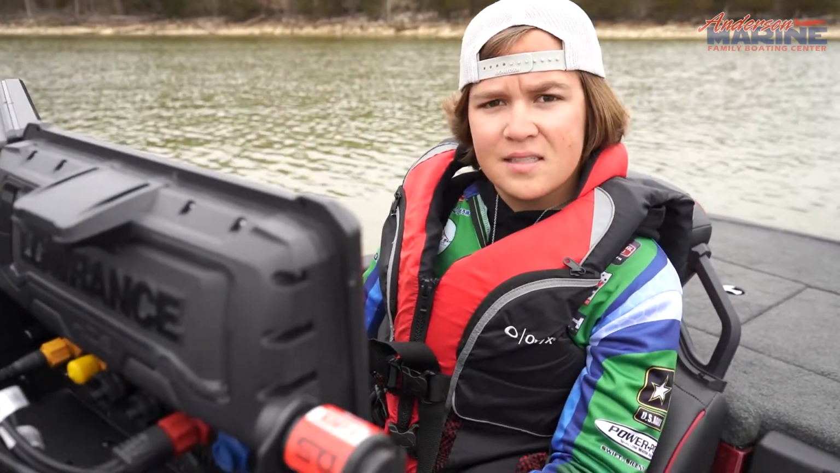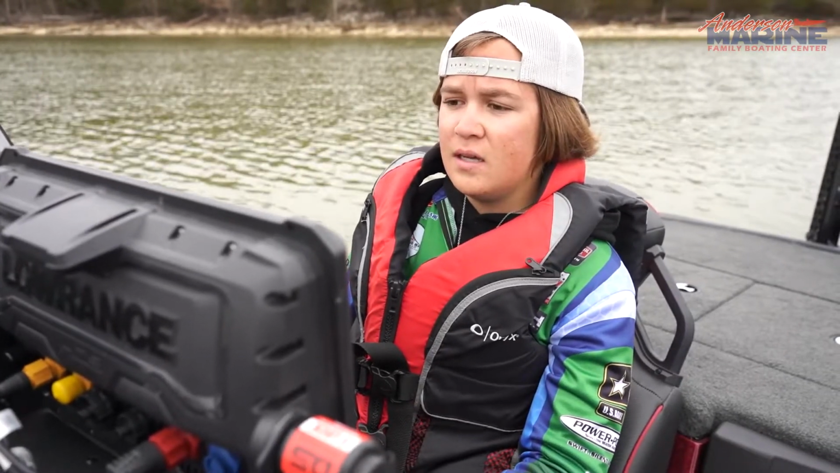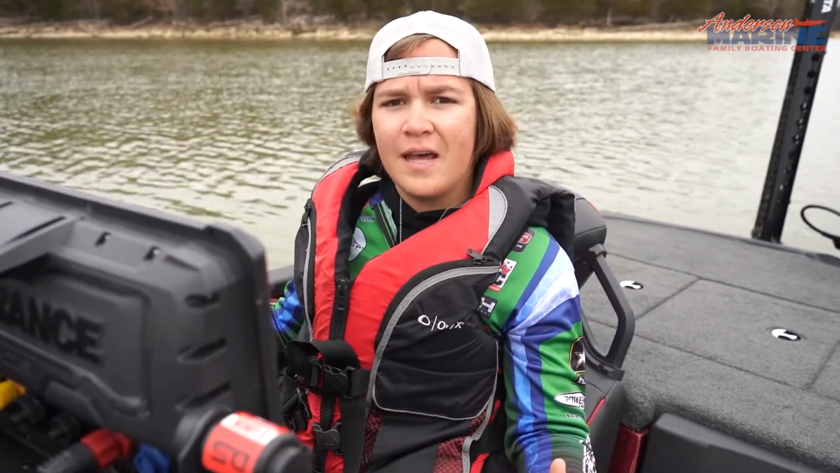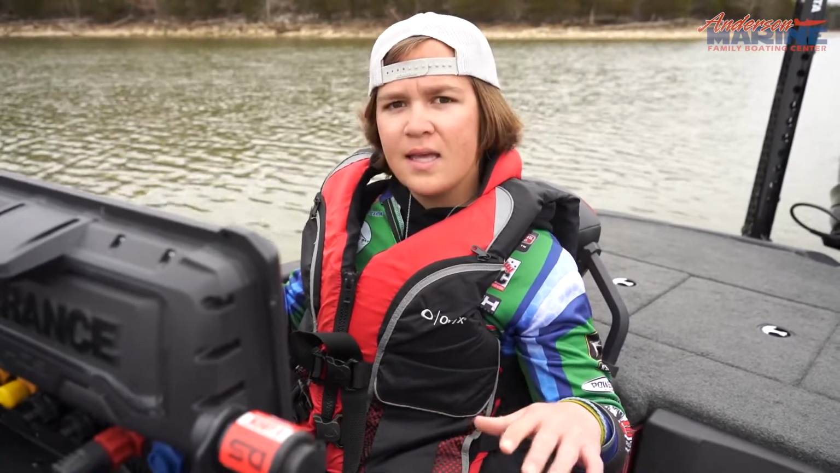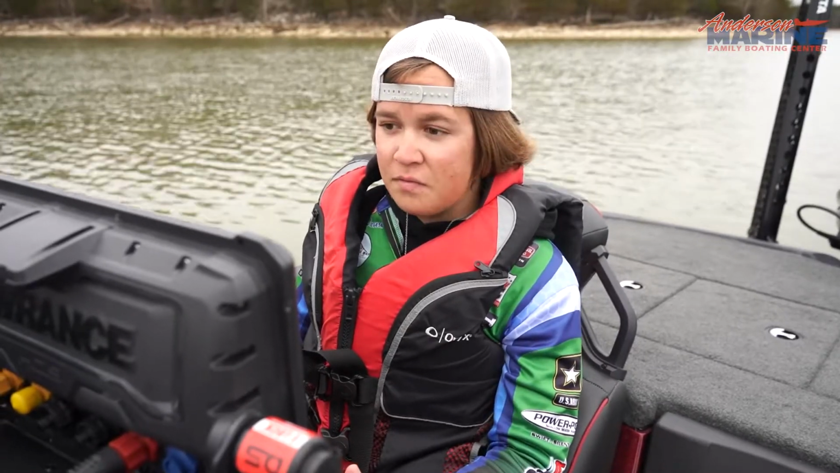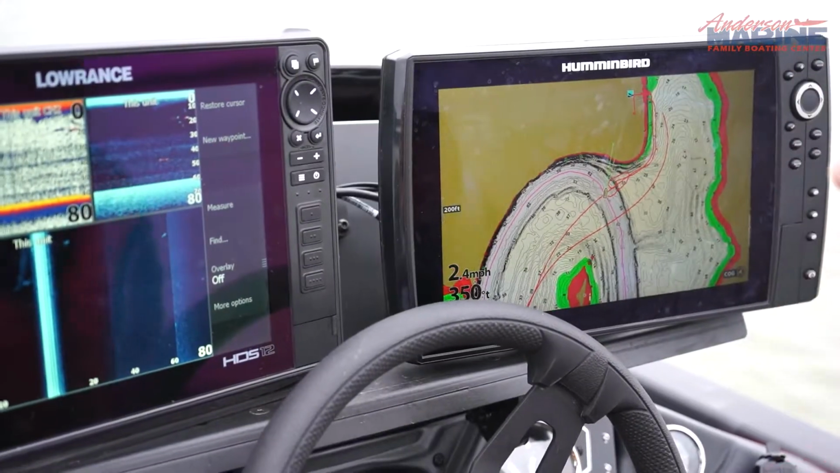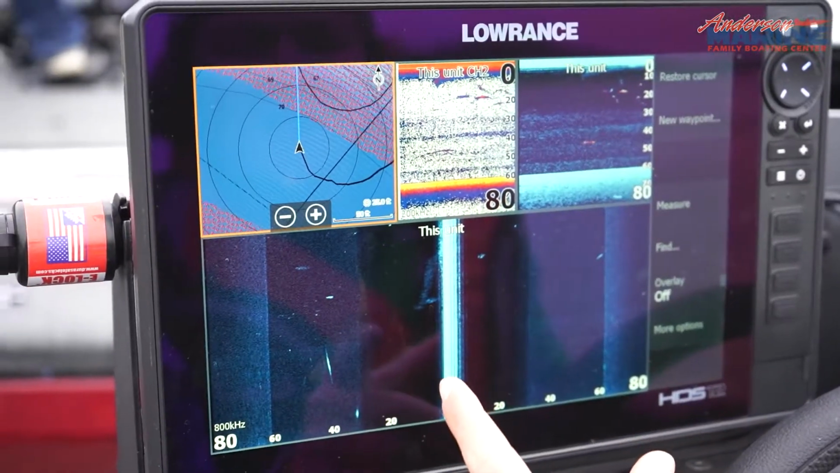But side scan is a really cool tool that's not extremely utilized a lot of times, but it's a really good tool. You can go up to 150 feet out to your boat. It helps you find structure at a larger area, so you spend less time looking for the fish and more time catching the fish, which everybody wants to do, and that just makes your time on the water a lot more fun and efficient. So what we've got here is the down imaging, sonar, and side scan.